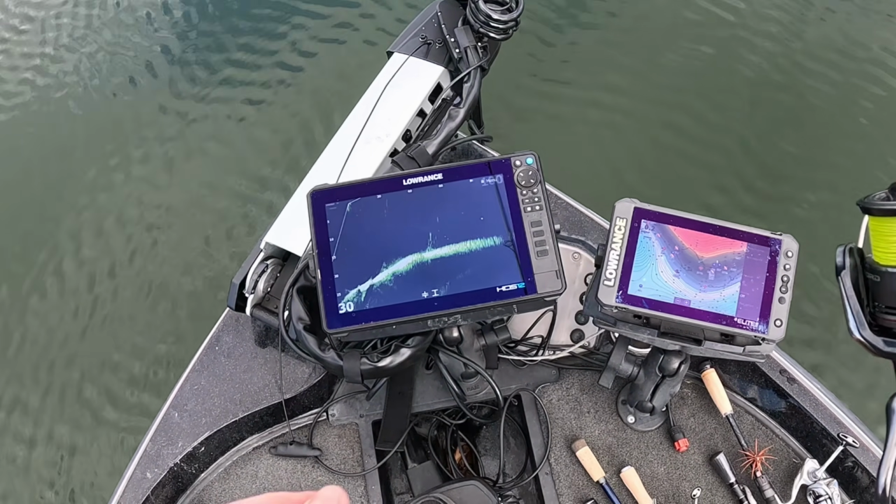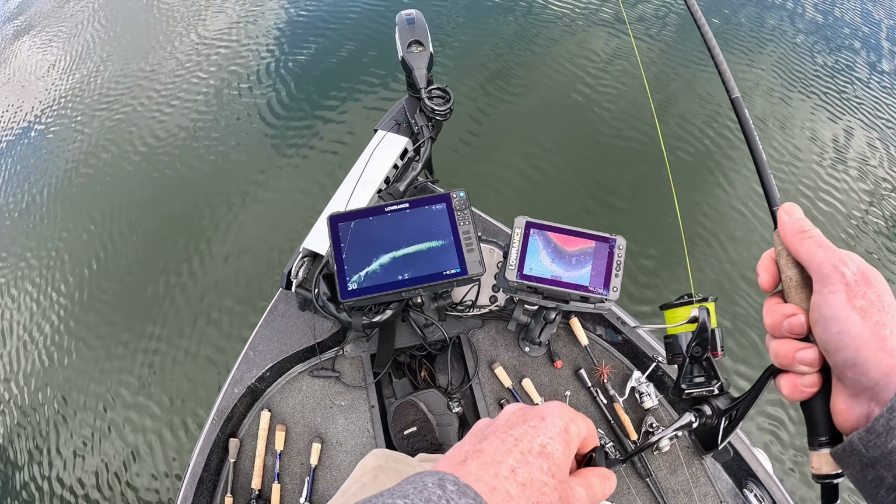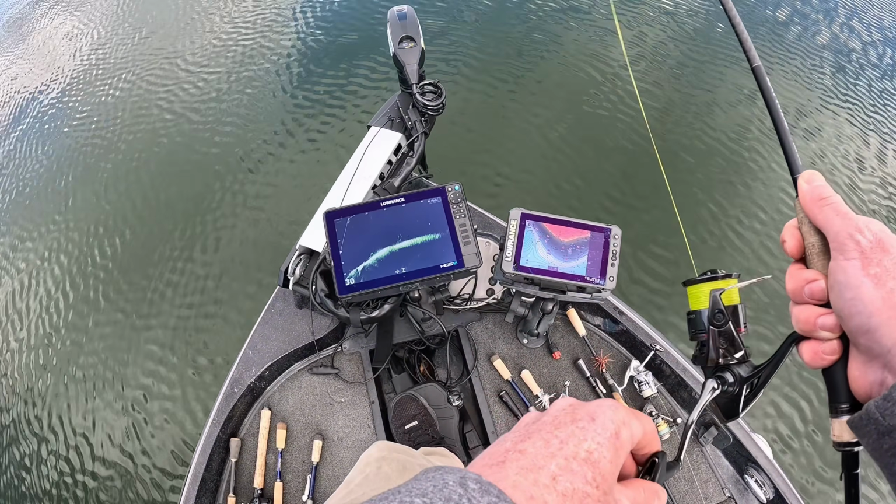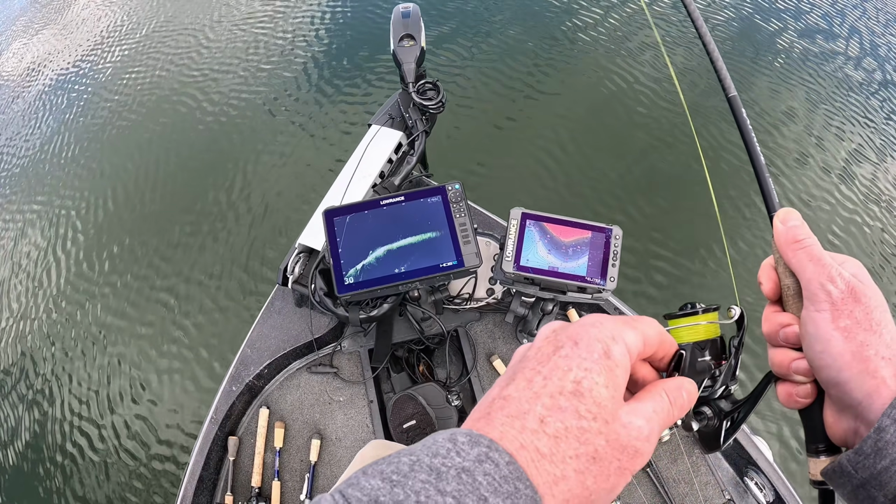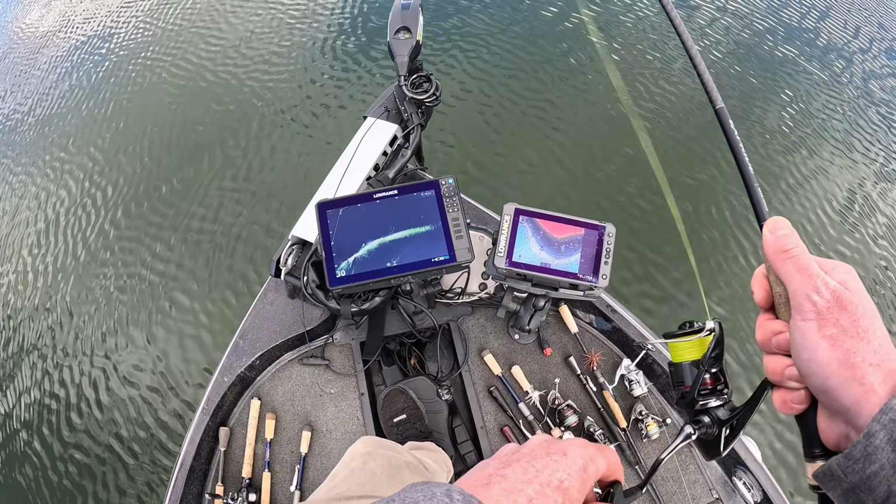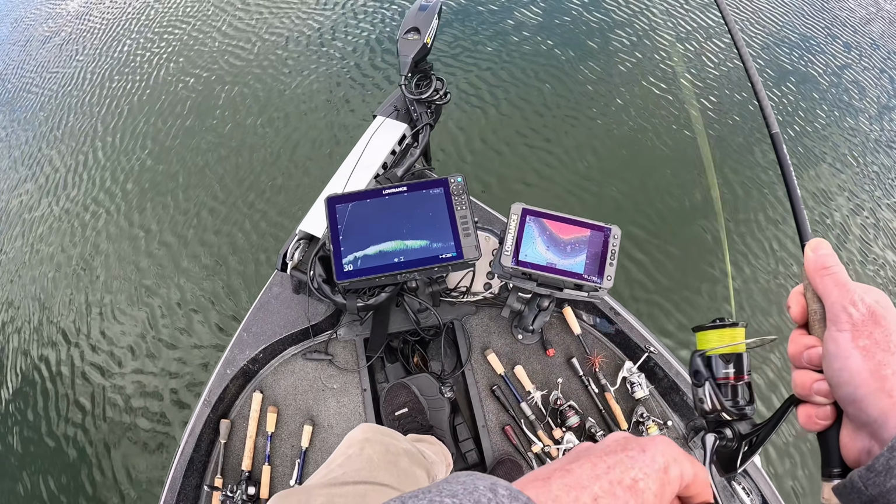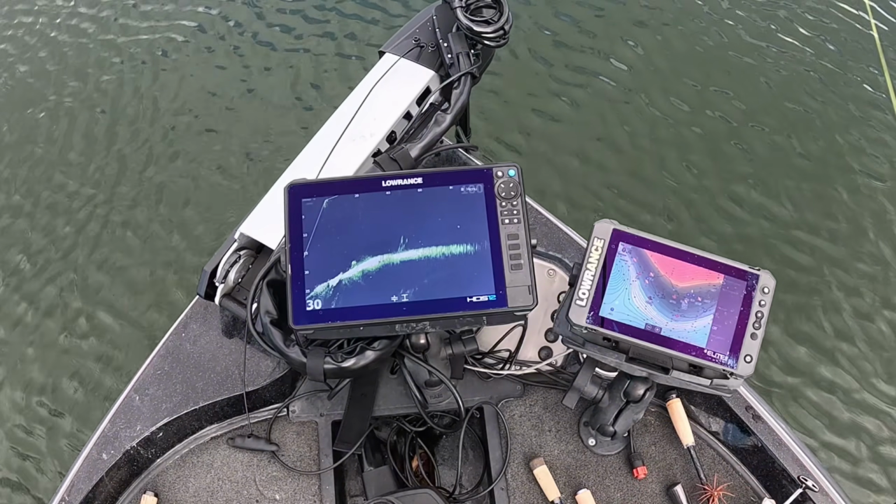Obviously these fish are not super active, but I must have casted at them about, I don't know, 15 times before I got one to bite. But some of them, they're just not even seeing it just because the water's stained. And you can use a swim bait or something to catch the fish when they're a little more active in the stained water. But these fish are not active at all today.